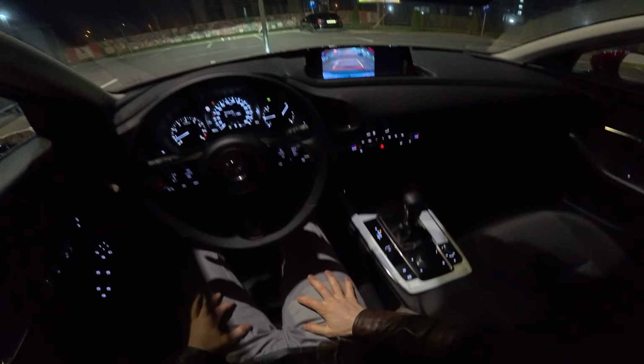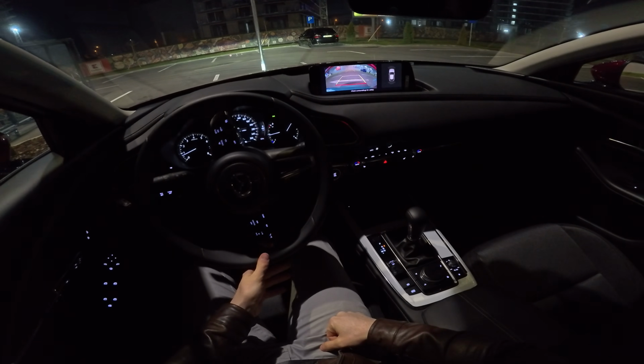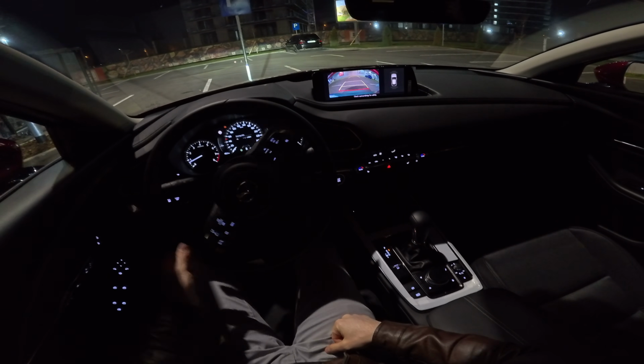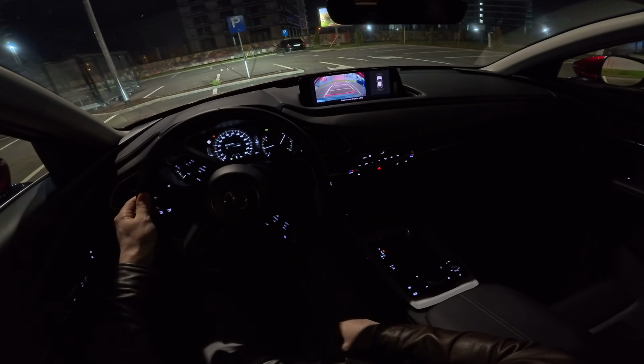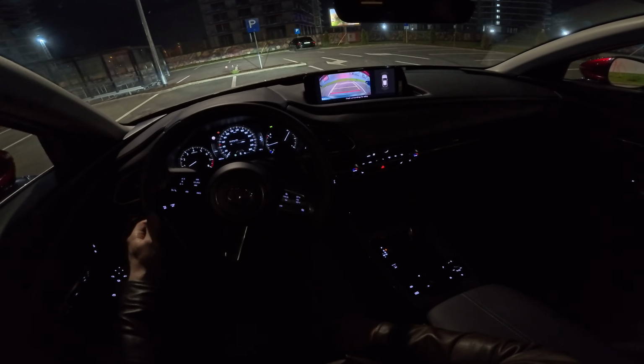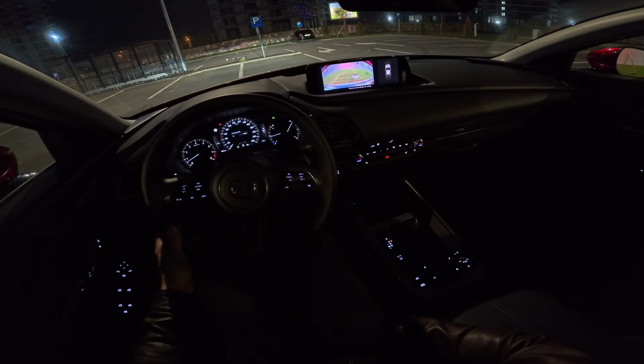Now let me go in reverse to show you also the reverse camera. The reverse camera is very good, surprisingly very good, and even in the dark you can see it quite well. And you have those lines there that guide you in the parking lot, so you can park the car quite easy. Yeah, anyway, let's drive it, guys.